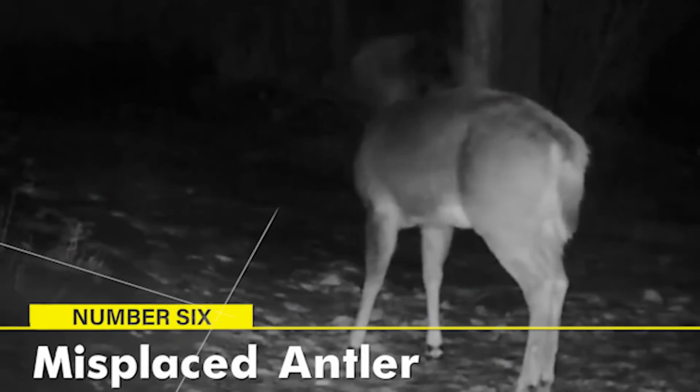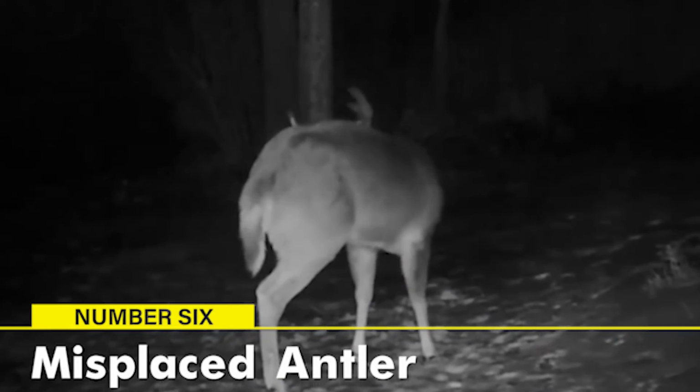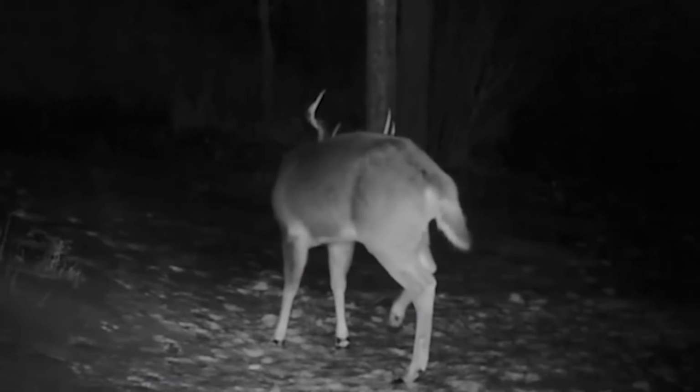Misplaced antler. Speaking of antlers in the wrong places, a deer caught on a trail camera has been captured with an antler stuck in its neck. The footage shows the deer moving around with the antler protruding from its neck, seemingly unbothered by it. This type of phenomenon is called cross-browsing, where bucks during the rut engage in intense fights, and one of them can get their antlers stuck in another's flesh.